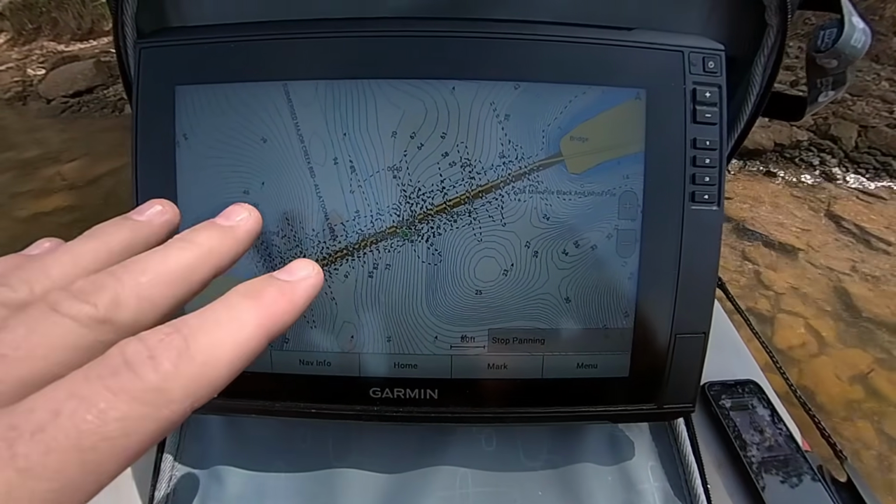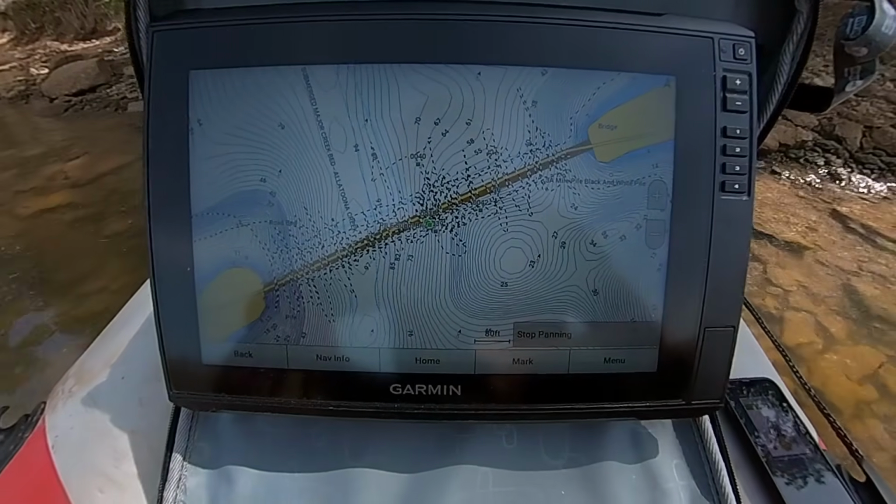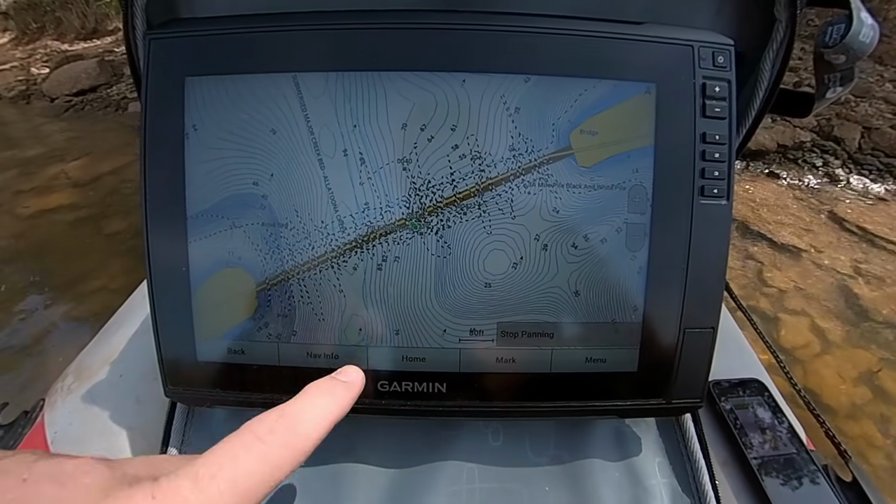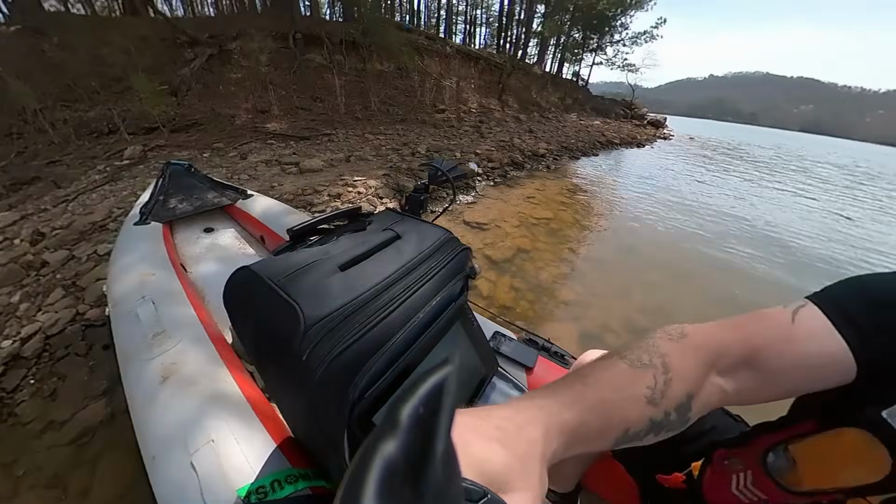possible hits, so to speak. So that could be a barrel right there. That's also a very deep section, so I don't have a way of really telling on the sonar.